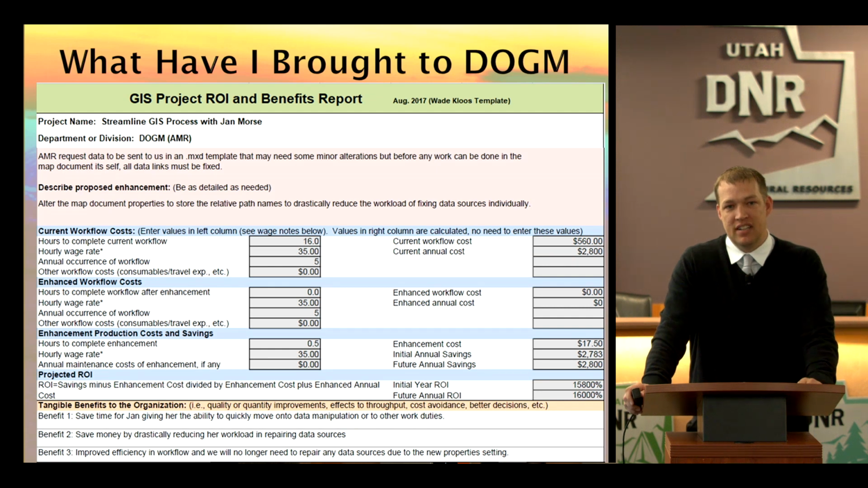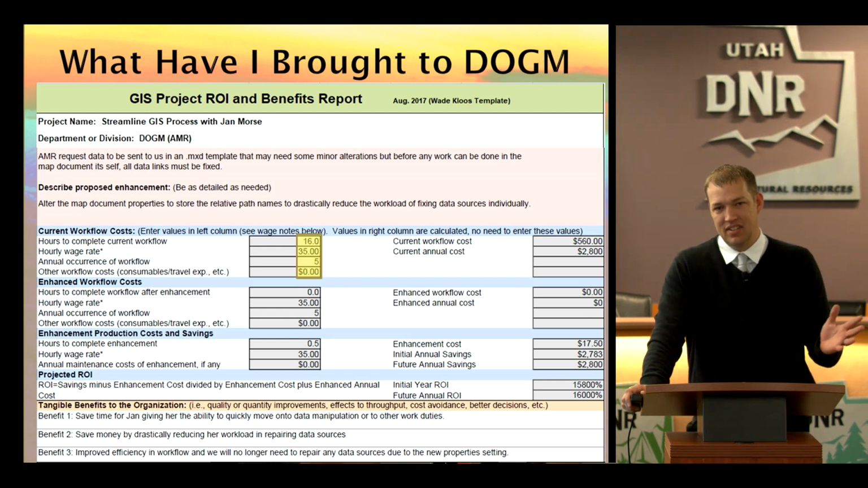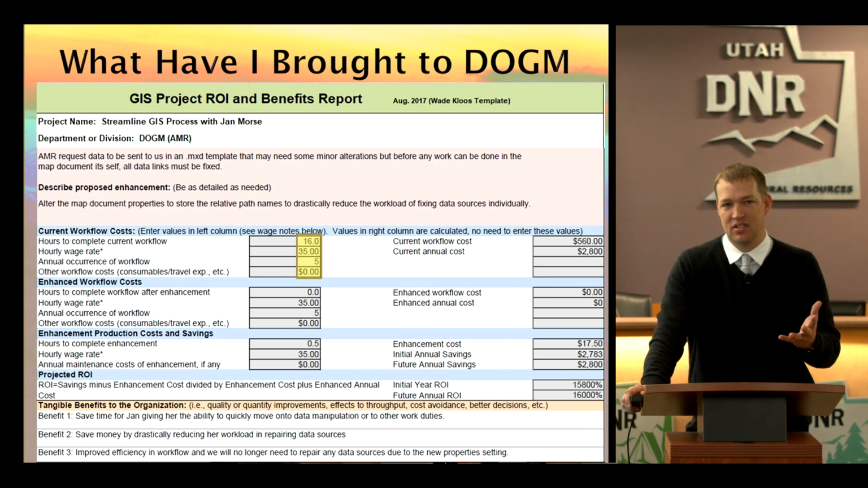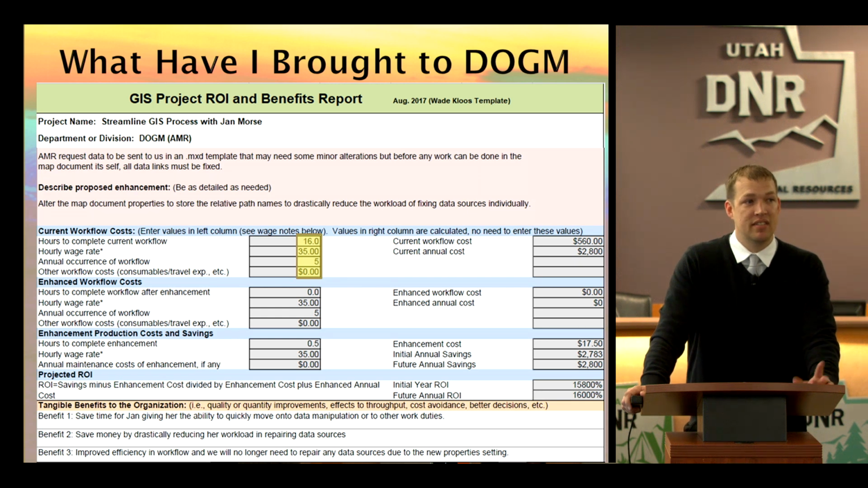And I worked with Jan Morse from AMR, and she had a little GIS nuisance that she needed help cleaning up. She'd get 80 maps from this company, but when she opened the maps they had all these broken data sources. After I looked at it, it was 80 maps and roughly 10 data sources per map. So there's 800 features she had to repair, and this would take roughly 2 days. That's the 16 hours up there, and she'd get it roughly 5 times a year. So that's the 5 up there.